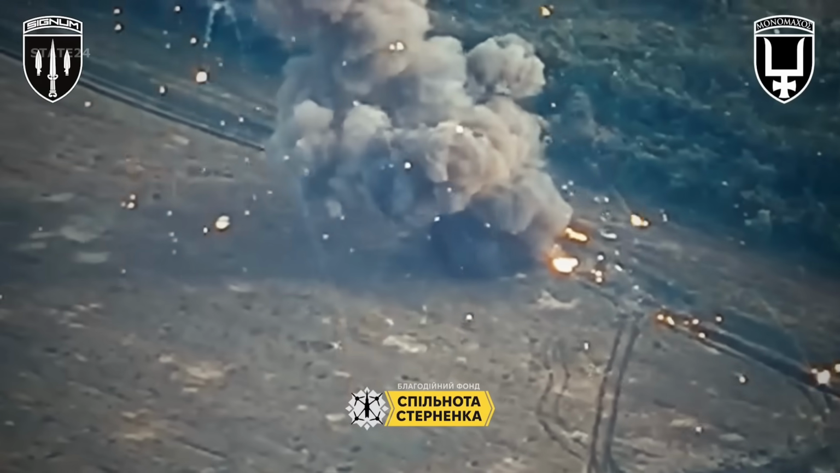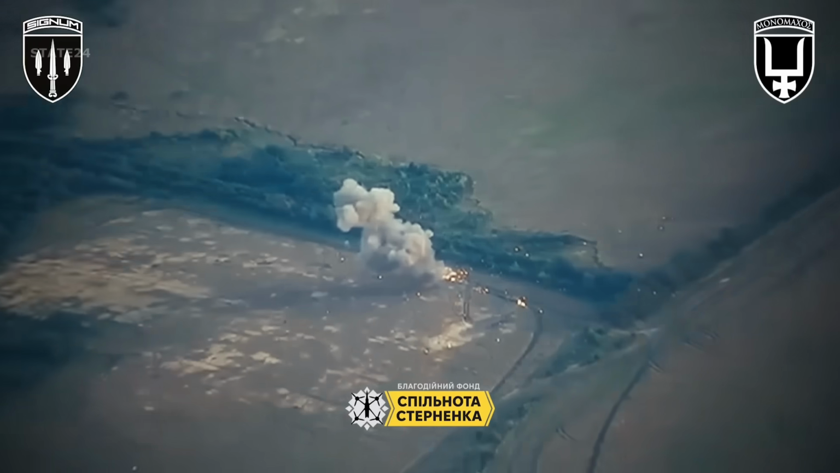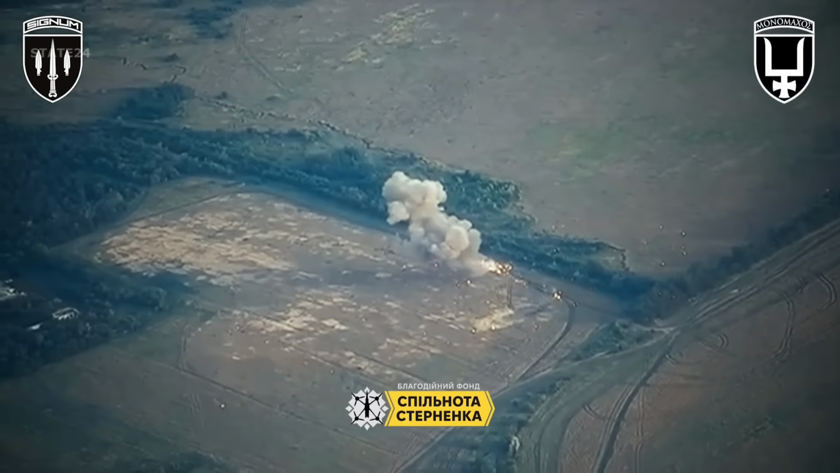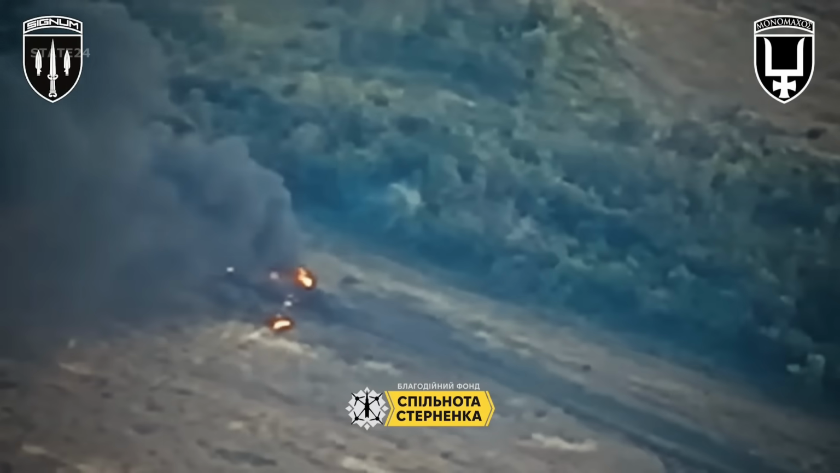A huge explosion occurred when the vehicle and its ammunition were destroyed. Only one Russian soldier survived the attack. The Russian soldier managed to escape when he saw the drone coming.